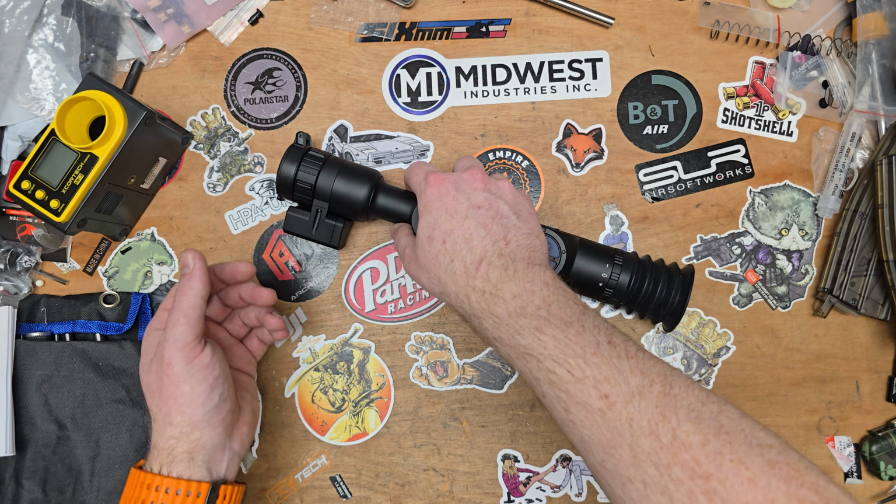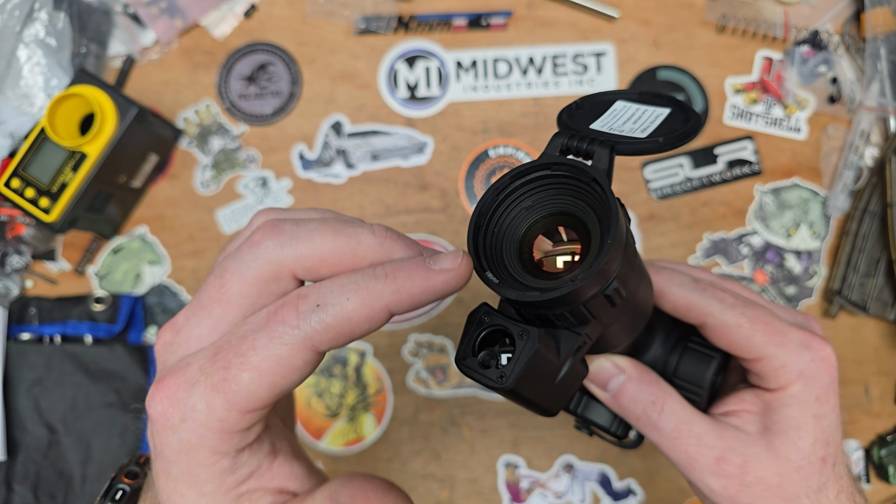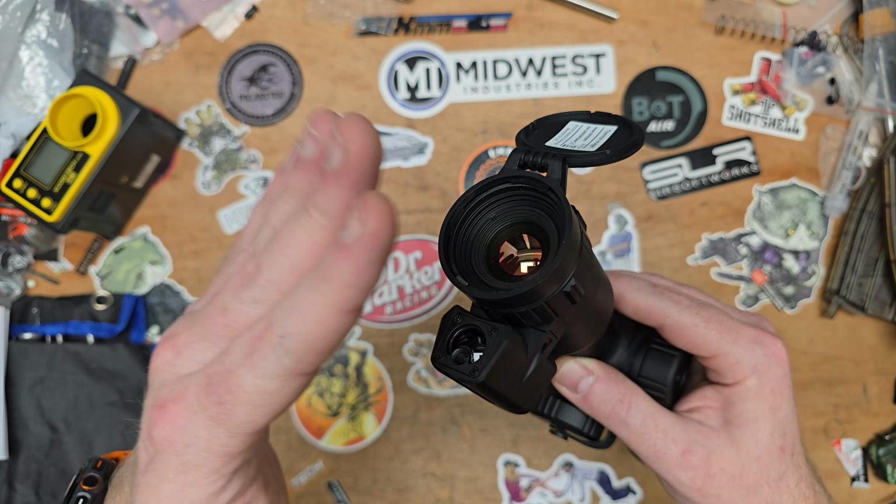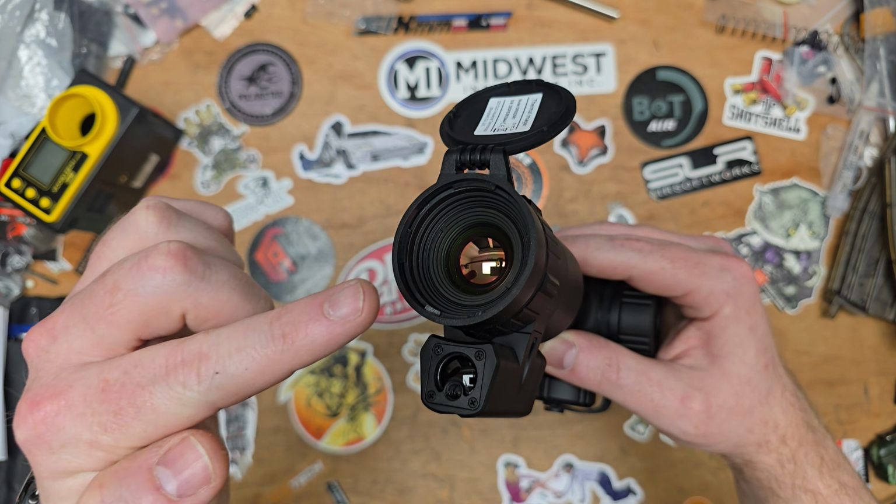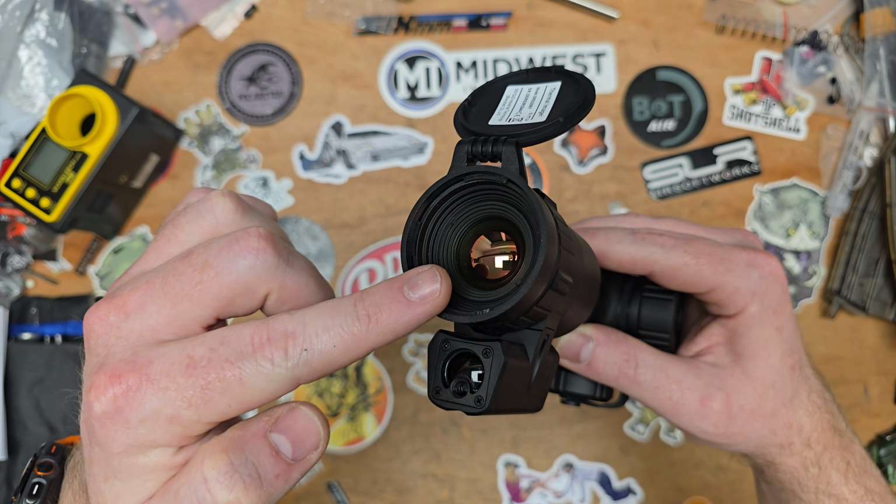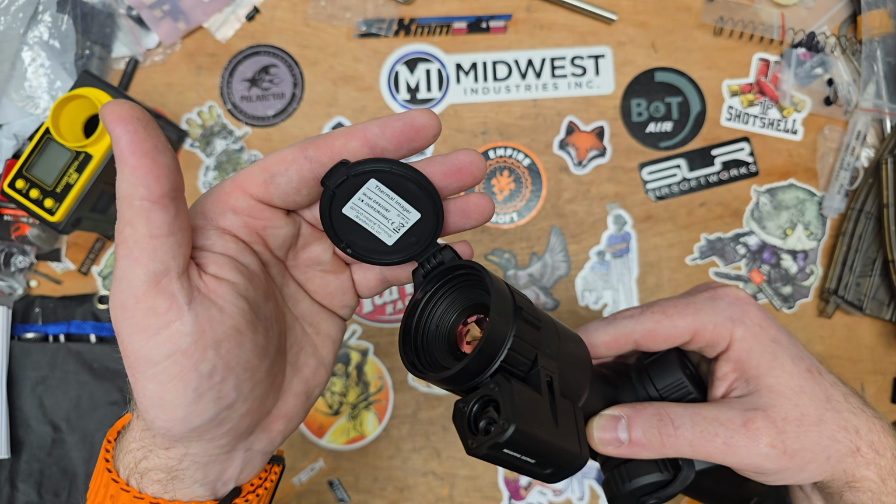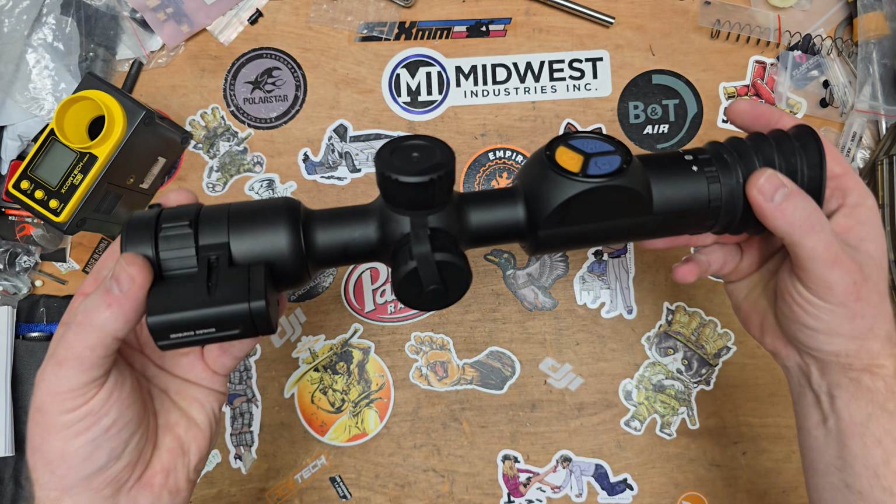The other thing I would probably say is, you see these titanium meshes that people can put over thermals. There's nothing protecting this glass from being shot. So if you did get this shot up at close range, this probably would break the lens. I'm not sure what their warranty is like, or whether they could repair it. So that might be a question for them.